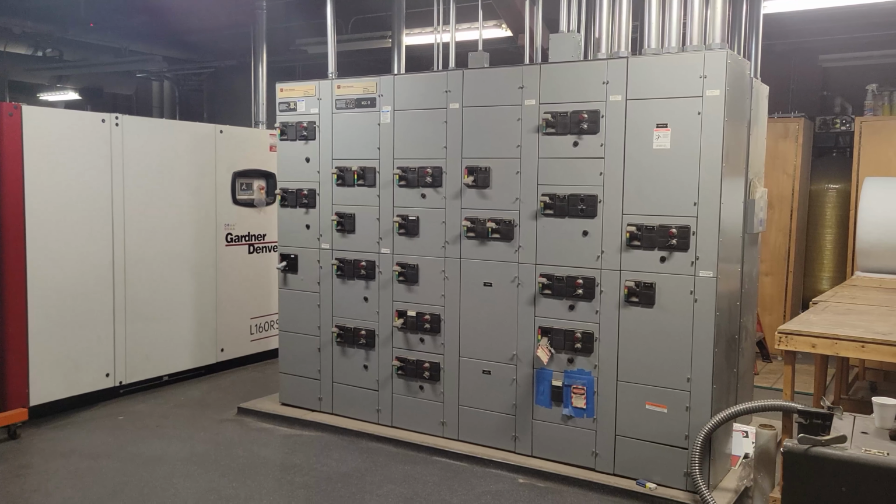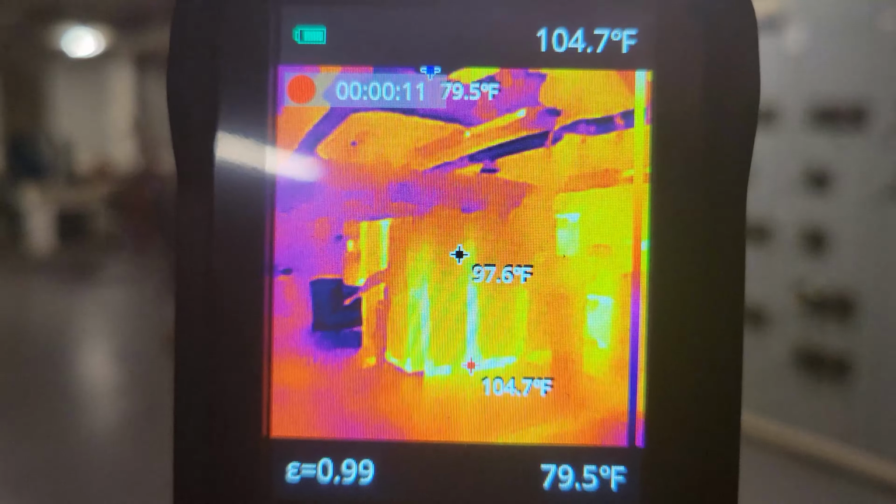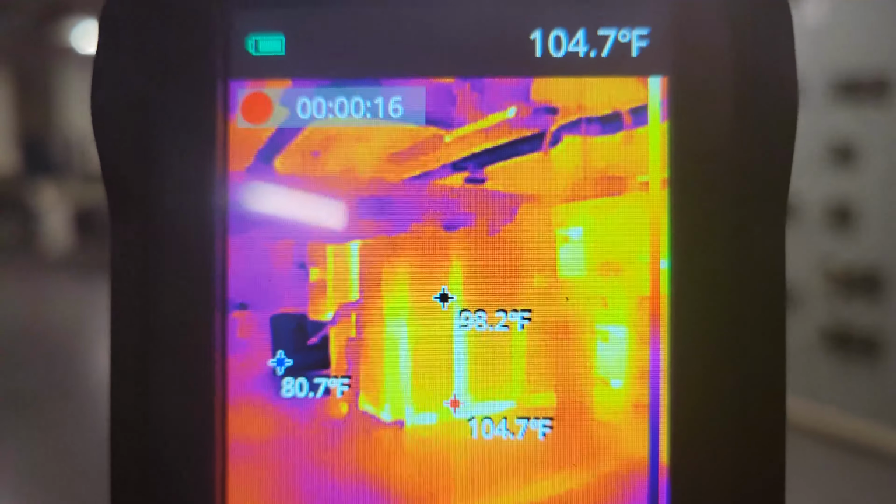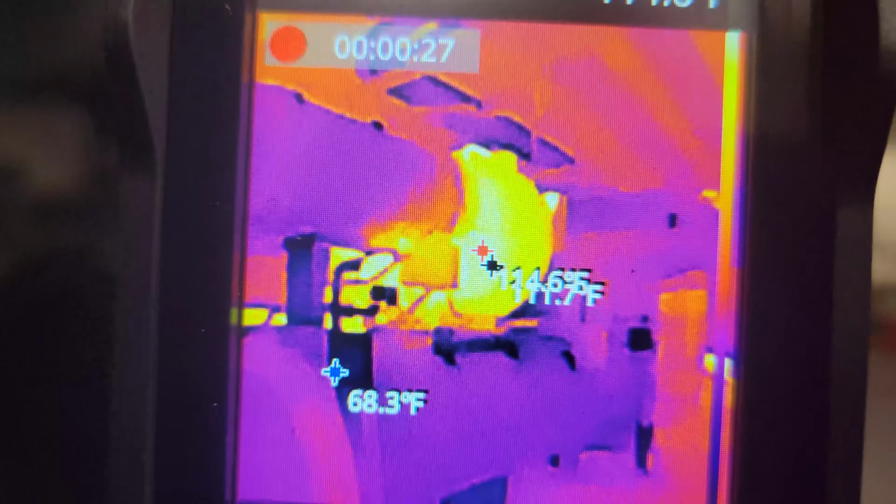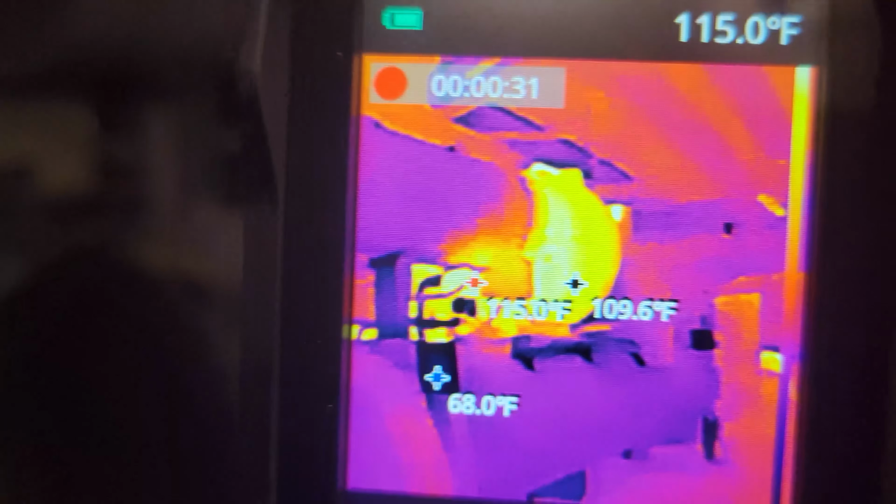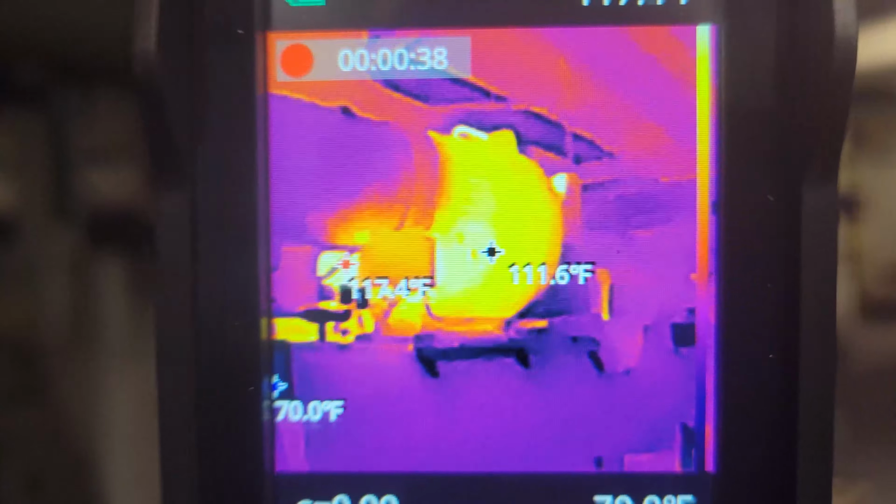Alright, so here we've got an electrical panel. Using that, we can see which one of those are actually on and running. We've got an air compressor. And we can see that we're pulling about 104 degrees there in the bottom, which is actually pretty cool. Over here we got a chiller. And we can see the hot spots on there. Especially for something that's very hot, not having to go up to it and put our hands on it, that is a very beneficial thing.